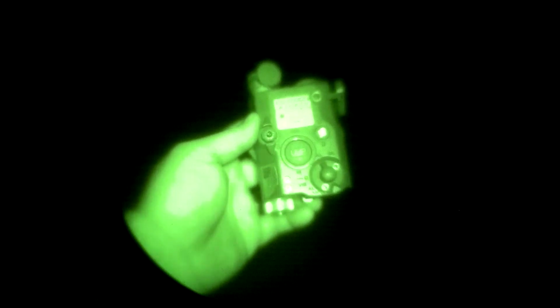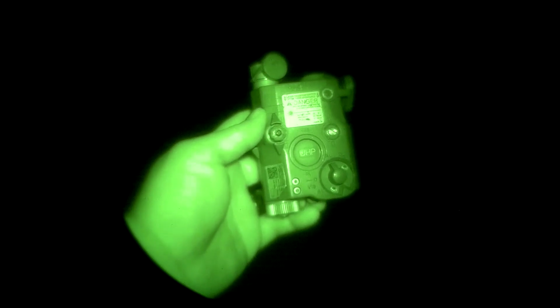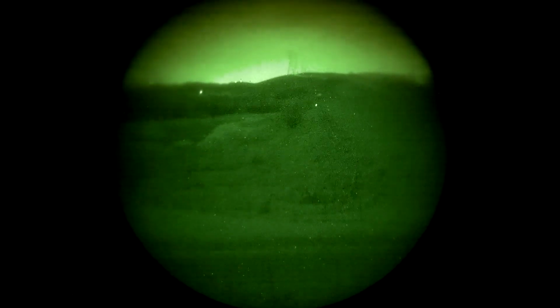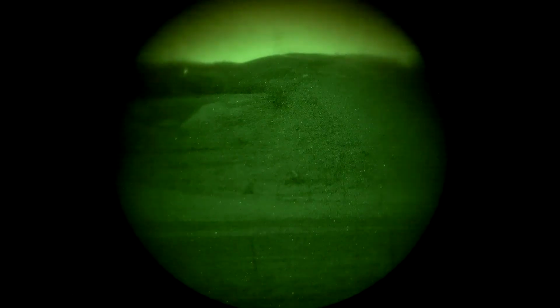Finally, so we are now looking at the UHP. This is a UHP by L3. It's the LA5. Let me change my focus back. So this is low power, eye safe infrared designator. And then here is the infrared designator and illuminator.